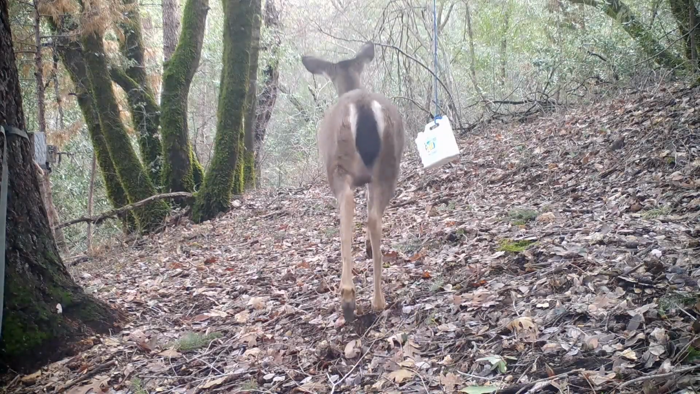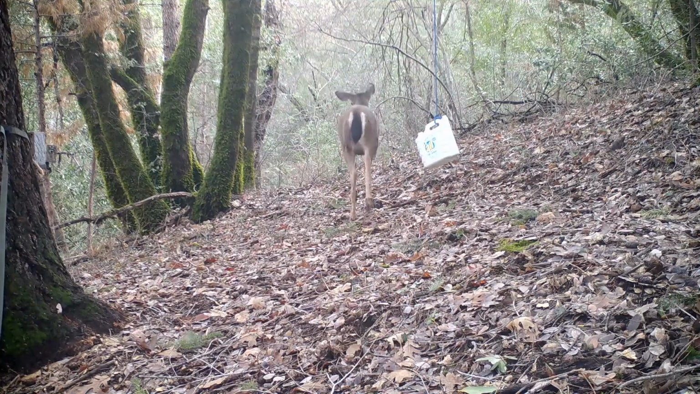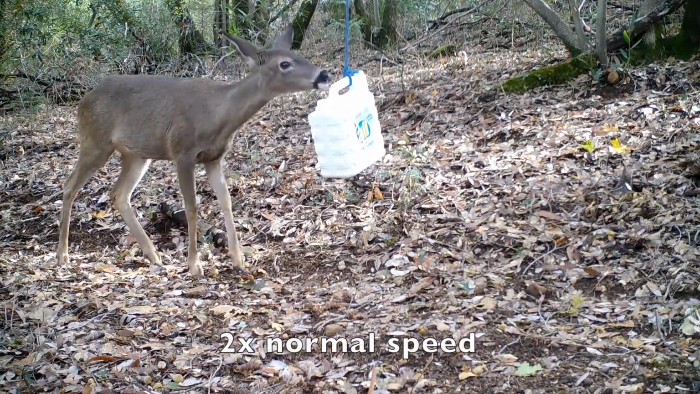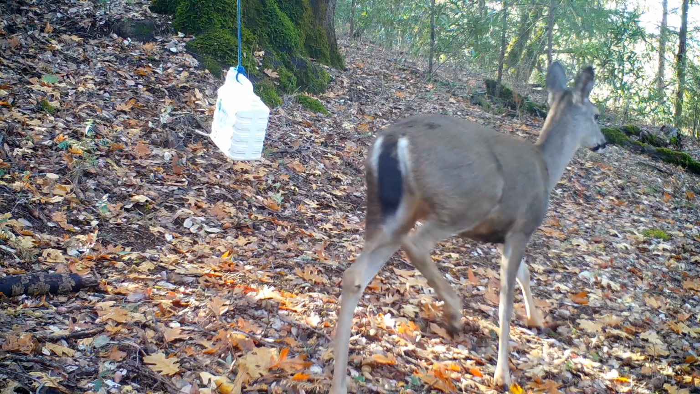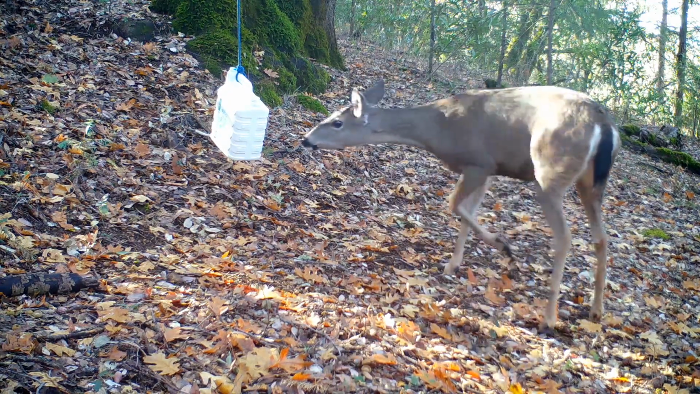This doe just walked on by. Maybe she was just tired of those smells. This doe, however, carefully checked the calling cards. And watch this young doe react to that plume of gamey scent coming from that jug.